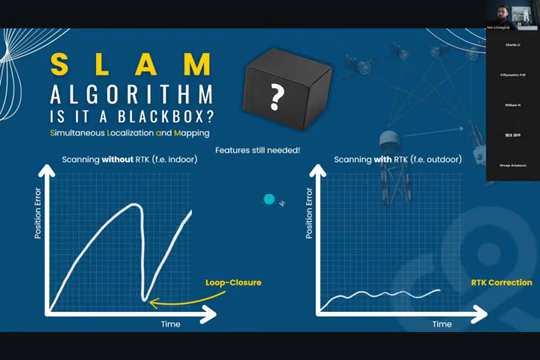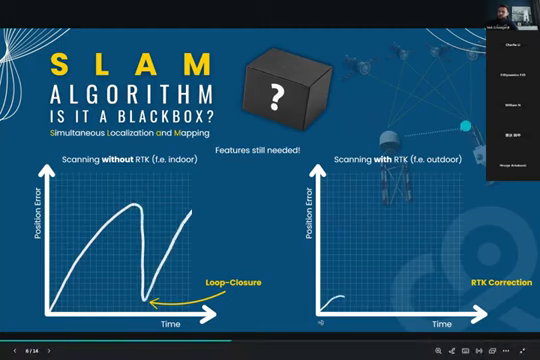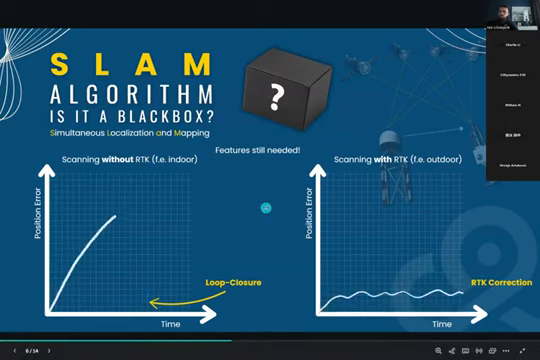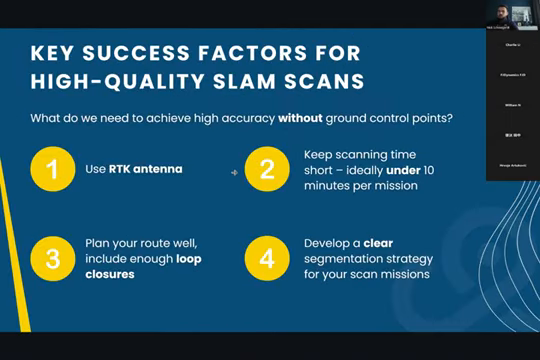Scanning indoors is more difficult because we have to pay attention to the position error to minimize drift and make sure to close loops frequently. While scanning outside with a fixed RTK solution, it is much easier to get a good result because the corrections are applied in real time. We need to keep this in mind for the next steps I will show you.